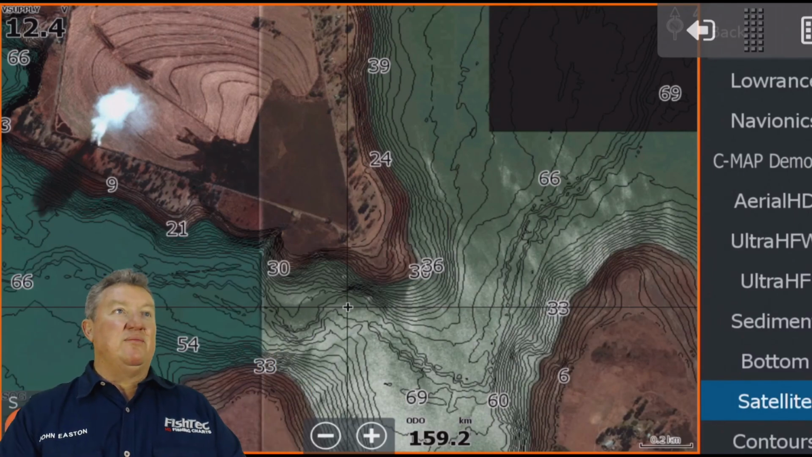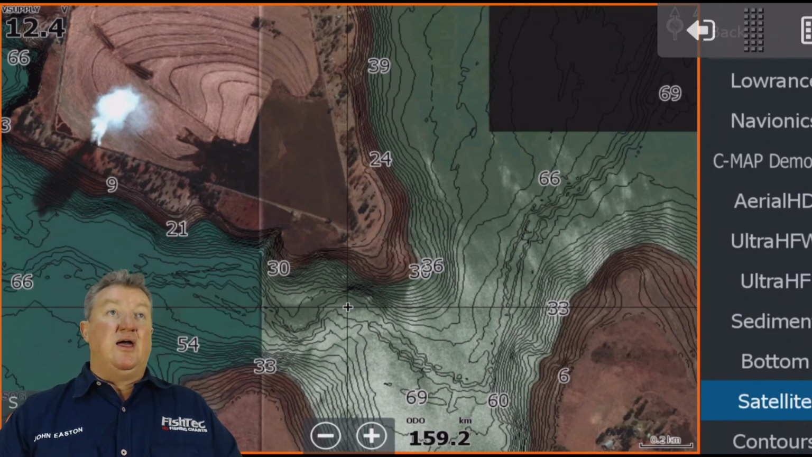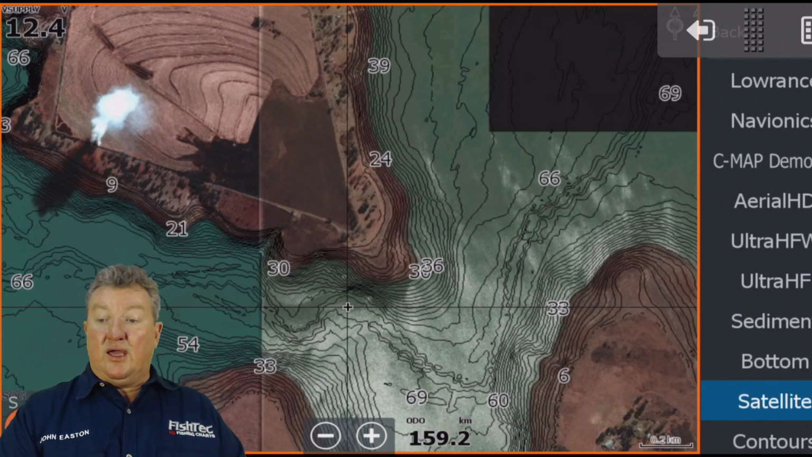Anyway, next month, hopefully we'll be talking about the Spoonkorp chart. Hopefully I would have been on the water with the new 360 Mega. I have got the LVS32 Garmin with me. I want to get some decent water stuff.